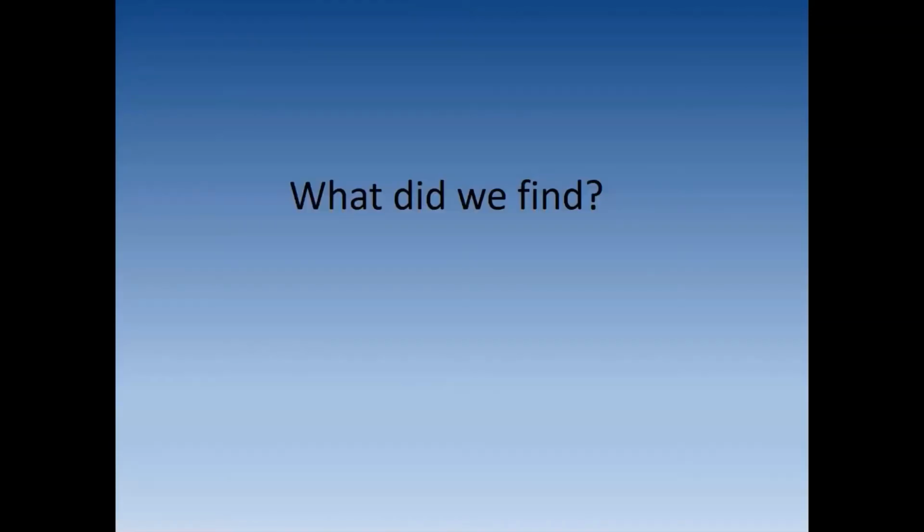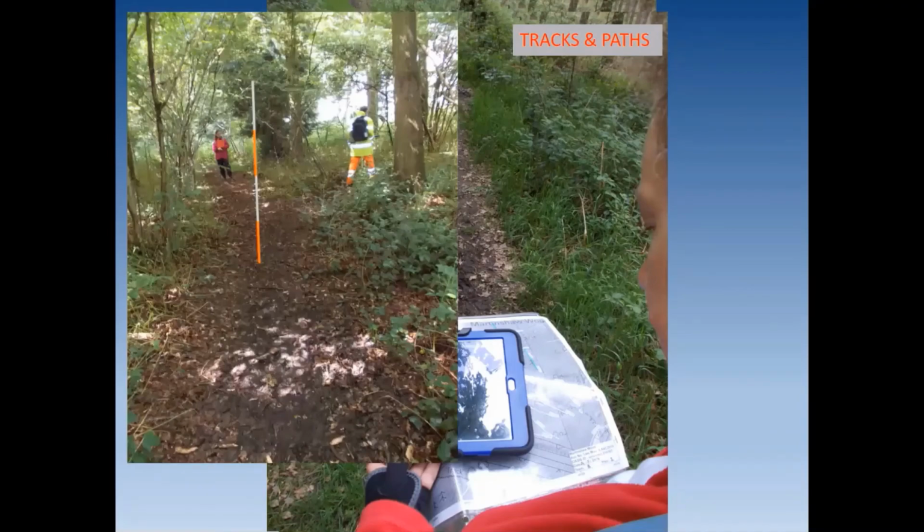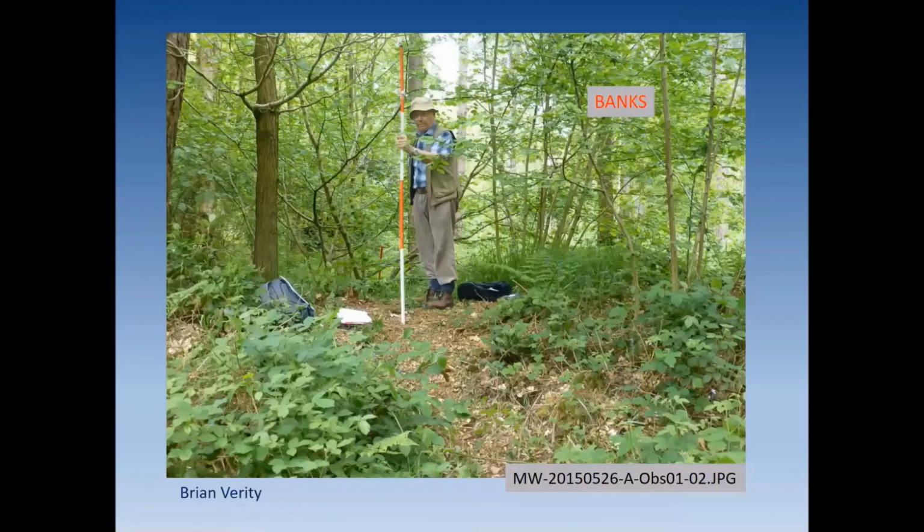So what do we find? Put it all together. We found tracks and paths, perhaps as would be expected. Just as at Nanpantan, where I was finding that little tracks were giving us LiDAR signals, we found the same in Martinshaw Wood. So here we're walking along a track, and it's one of the LiDAR features that have been recorded. And there's another one. We found banks.